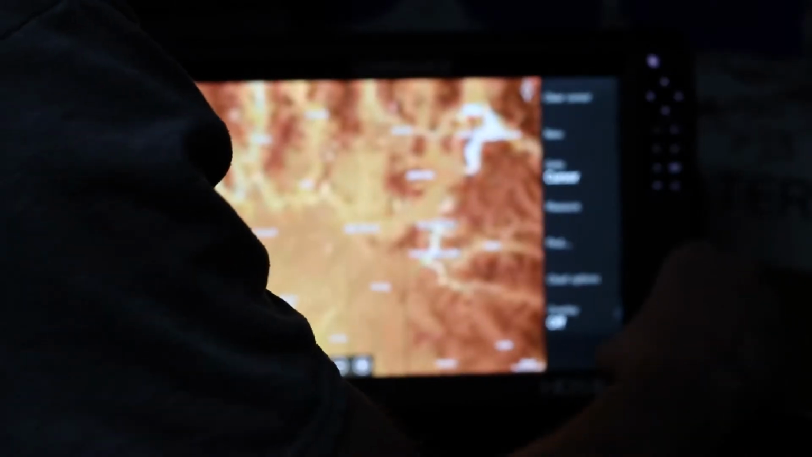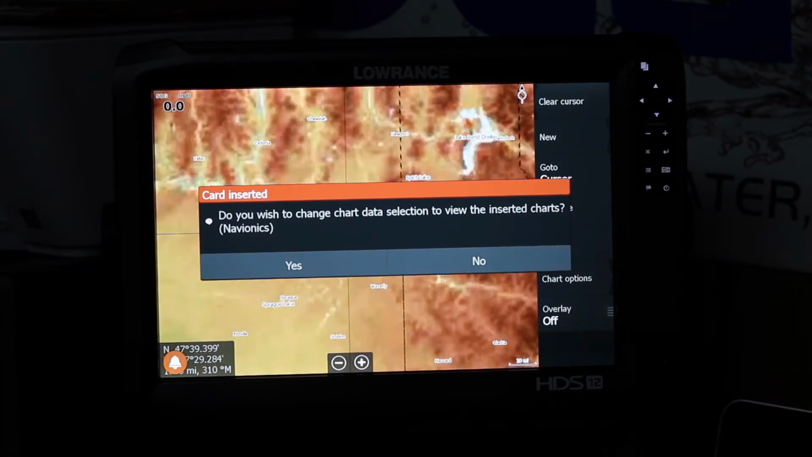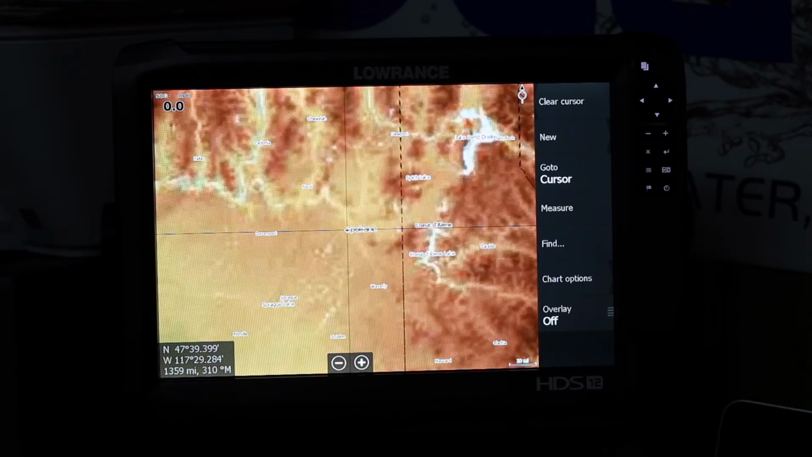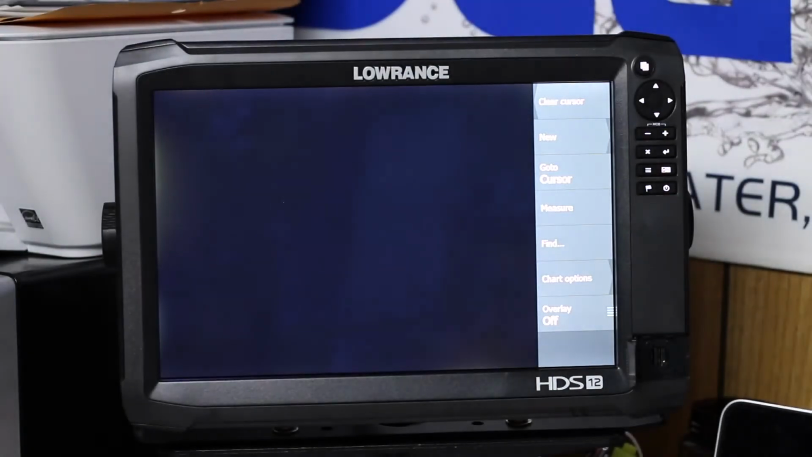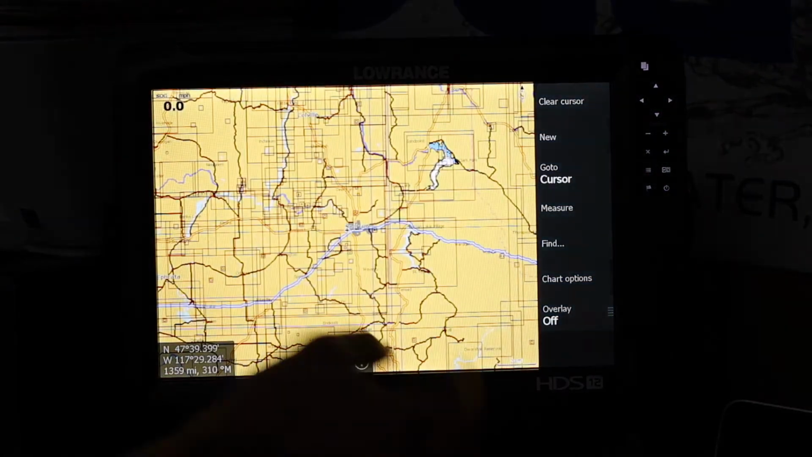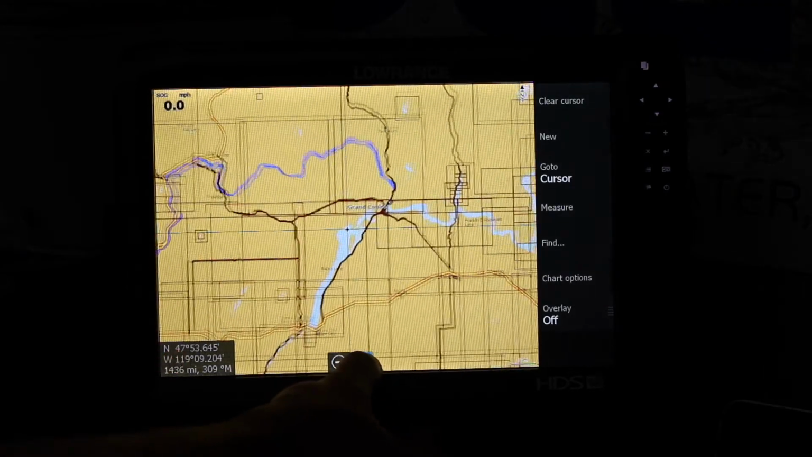I'm going to put my Navionics card in there. Okay, it should come up automatically. Do you want to select it to change its Navionics? Yes. Okay, so we're going to go ahead and go over to a lake, and I'm going to show you the most important thing that you want to do with this.